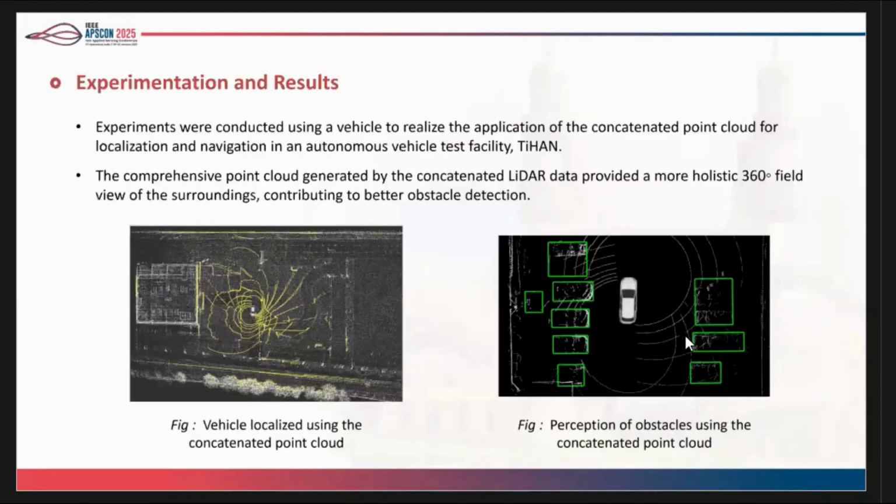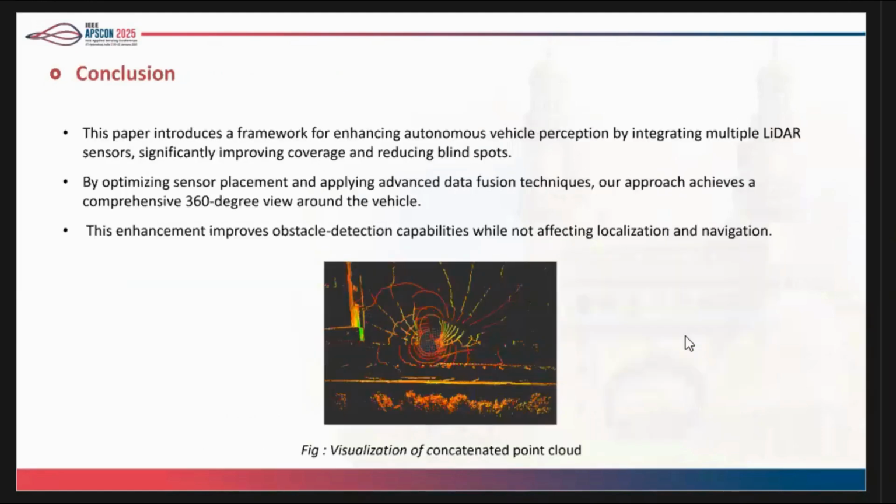So once we have a concatenated point cloud, we can go ahead and use it for our localization as well as perception purposes. The advantage now will be that the blind spot will be drastically reduced, which was previously the case. So maybe mapping, localization, or obstacle perception, the task can be done using this concatenated point cloud. This is a visualization of how the point cloud appears once the data is combined together.